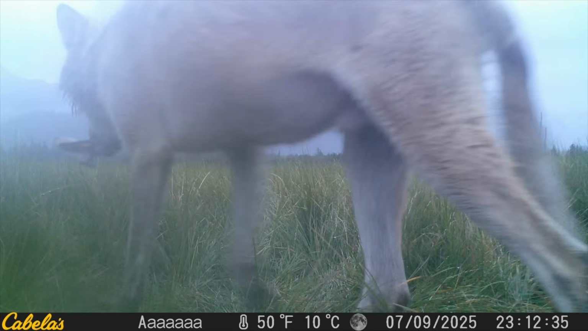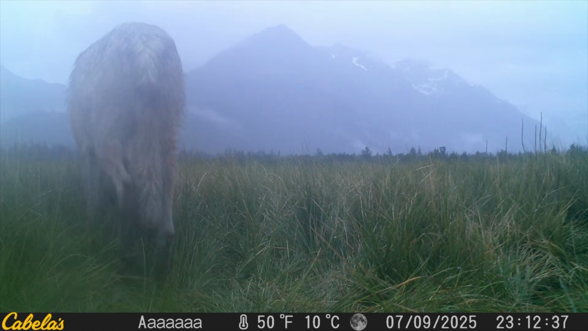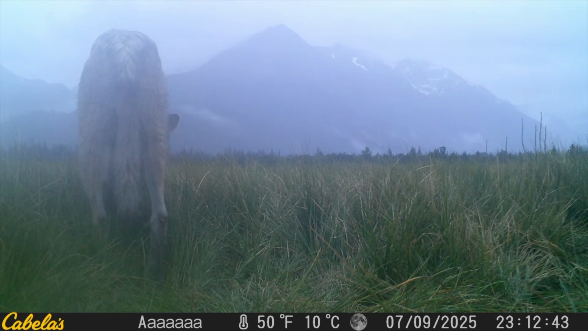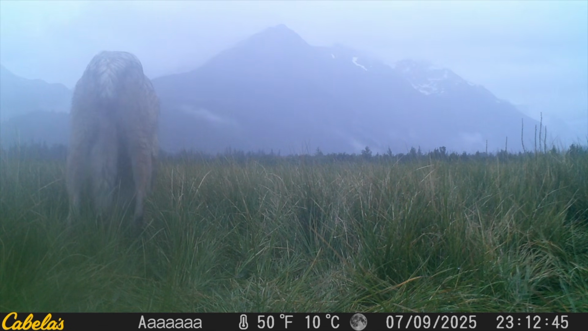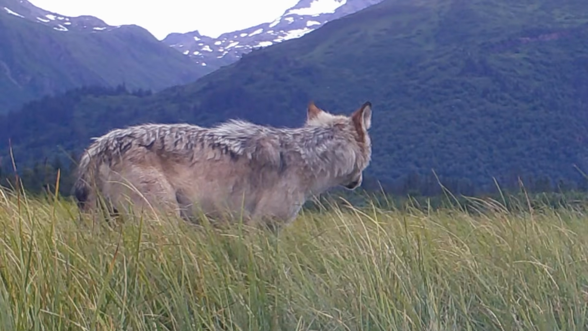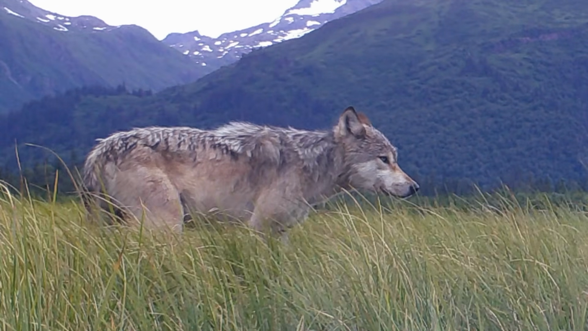But we got lucky, and those guys put the camera in a nice spot, and we got some cool views of wolves that we do see often, but usually from a distance, never up close like this. So we're very excited about it. It's kind of the highlight of the whole film. Check this out. I slowed it down and cropped it.